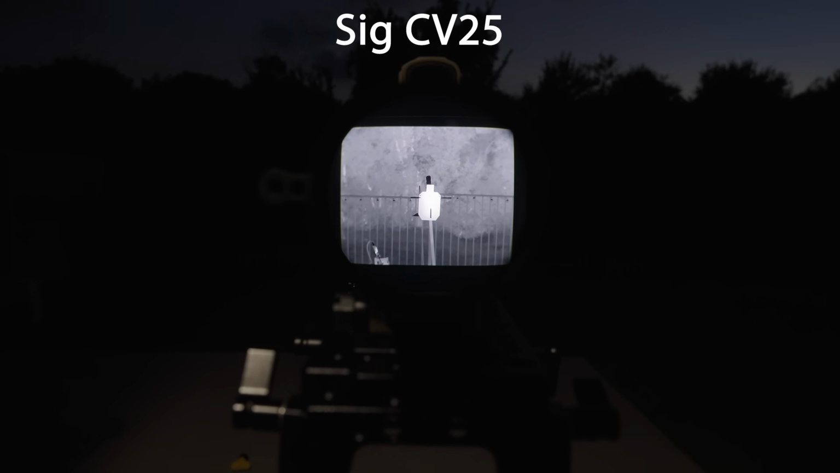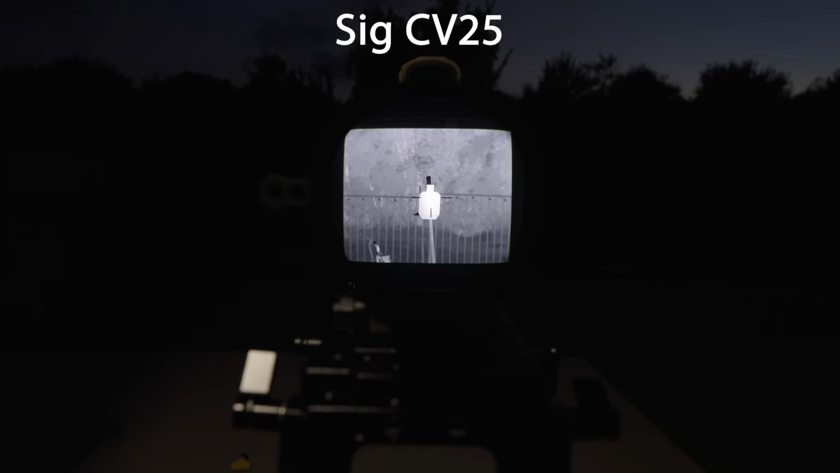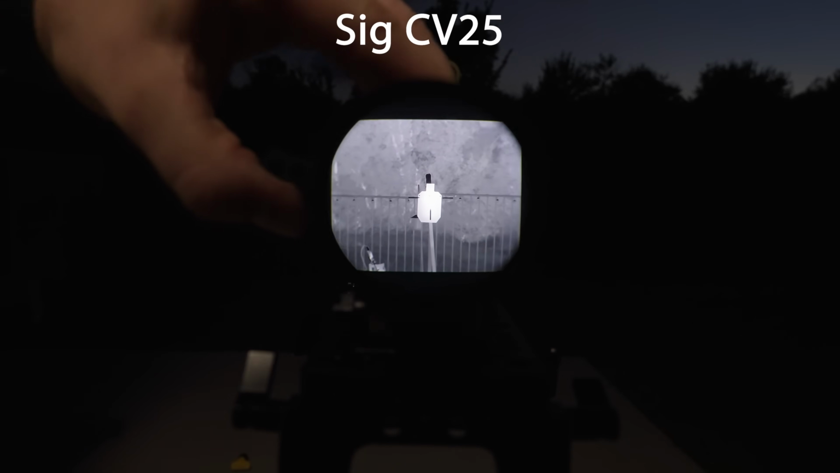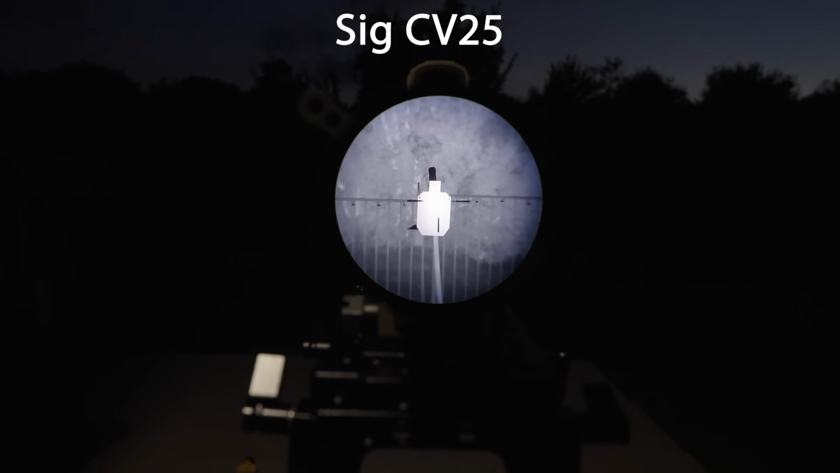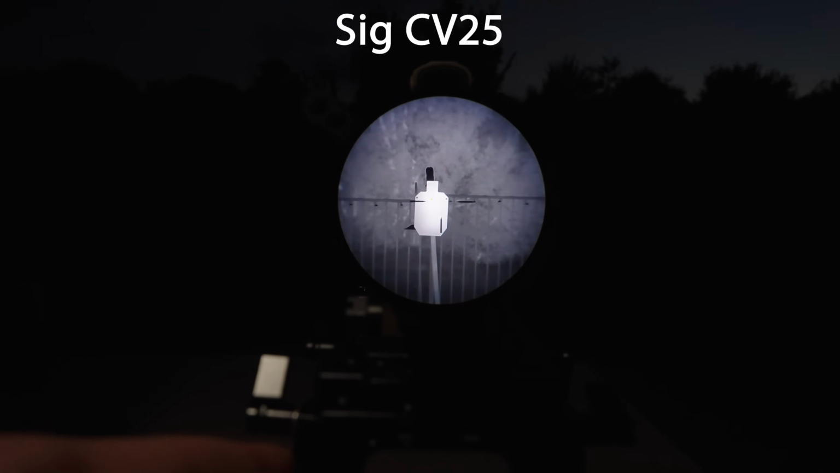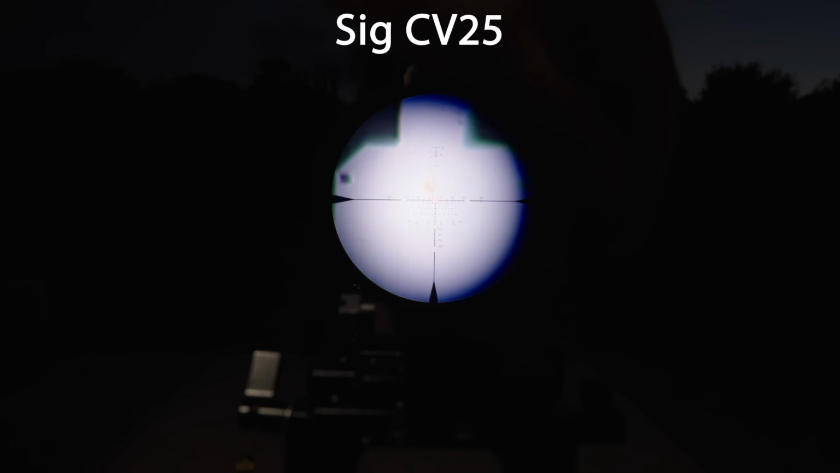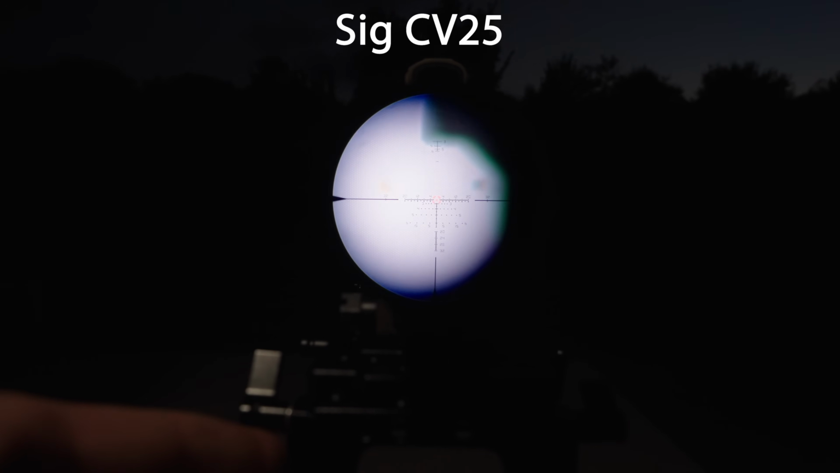Here is the CV25. So at 1 power, we are not losing any of the field of view, maybe a little crop in the corners. So far, so good. When we reach right around a little over 1.5 magnification, we do then start losing the vertical. So a little bit sooner than some of the others. Let's go ahead and go all the way to 10 power and try to get this all in focus as best I can.